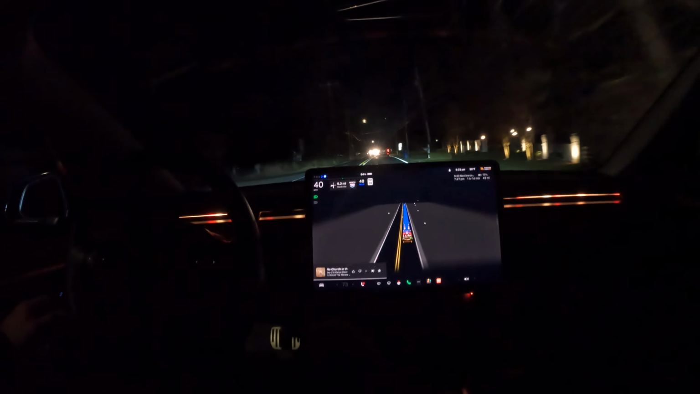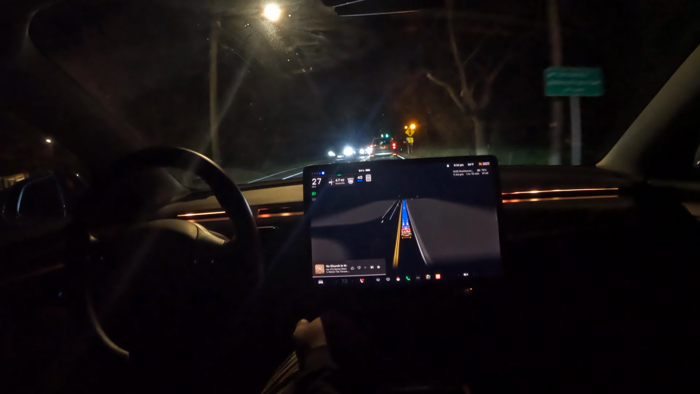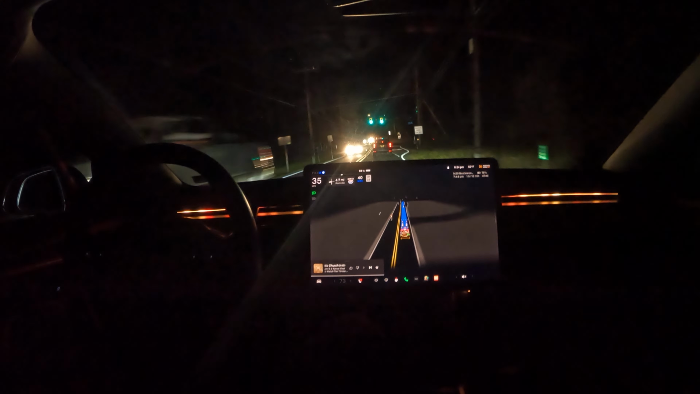I'm in the boat of people who normally get the latest build as soon as possible. So we're looking forward to a holiday update coming up. Version 12 should be available here soon with FSD. So really interested to see how they play that all out, and what kind of Christmas gifts we're gonna get this year. Really cool that it's December, so I gotta throw it in Santa mode.